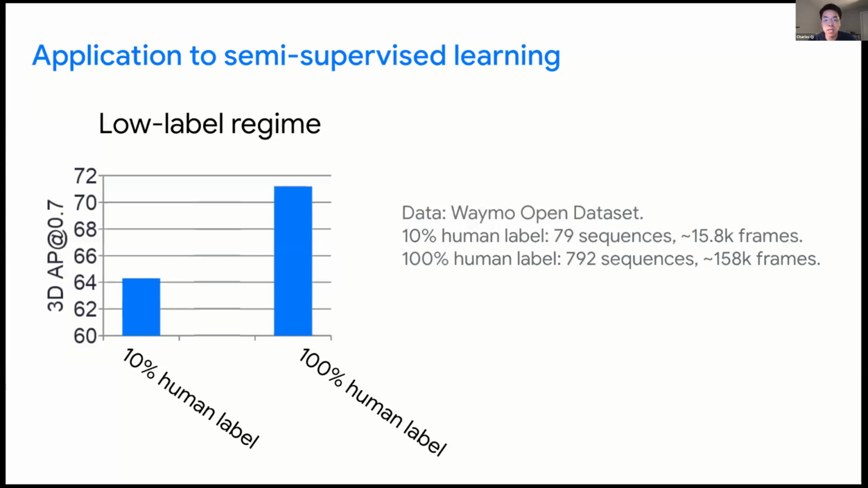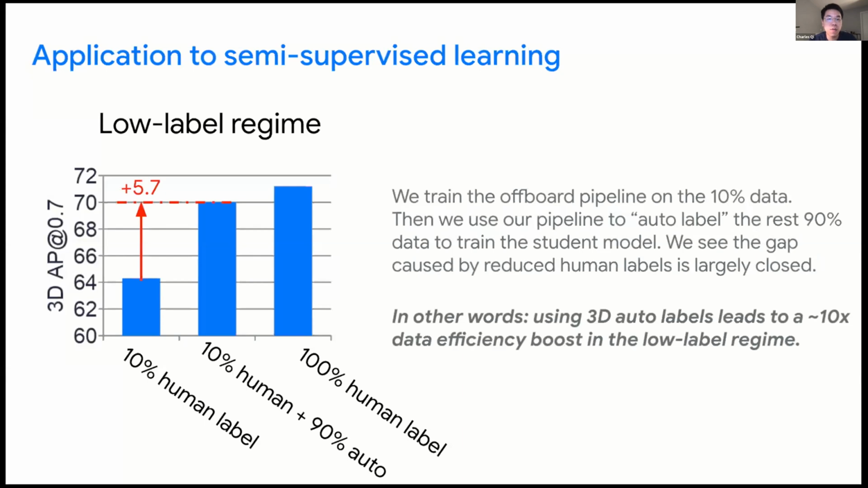But we still see a large gap between the 10% trained model and 100% trained model caused by the low label regime. But if we train the offboard perception pipeline on the 10% data, and then use this pipeline to auto-label the rest of the 90% data to train the student model, we see the gap caused by reduced human labels is largely closed. In other words, using 3D auto-labels in this case can lead to roughly 10 times data efficiency boost in the low-label regime.